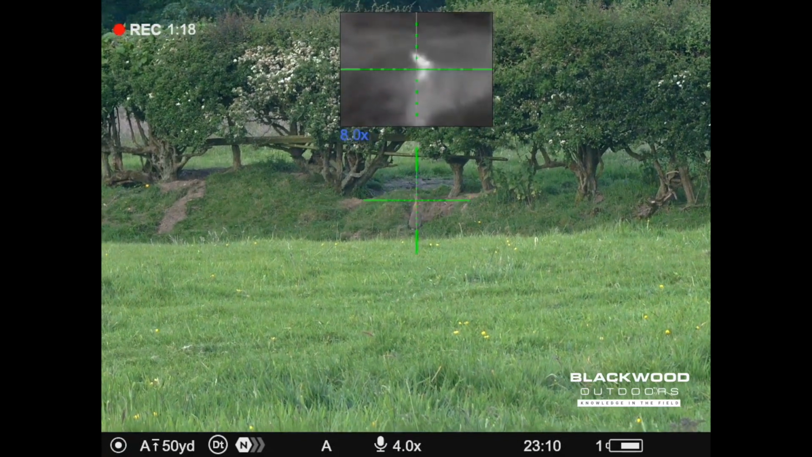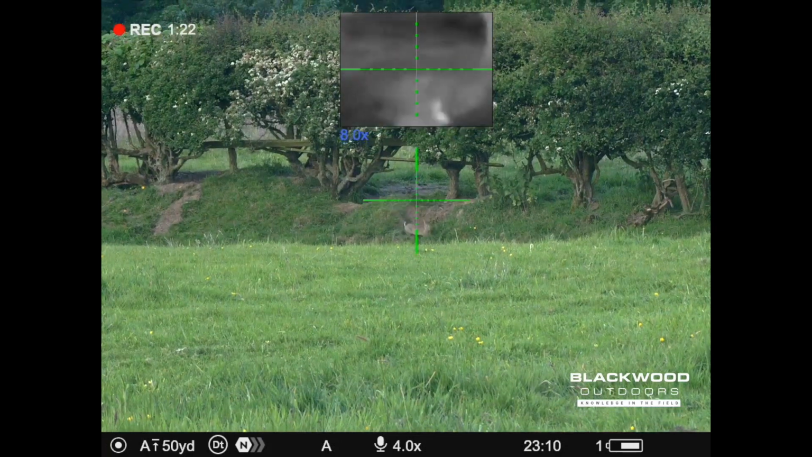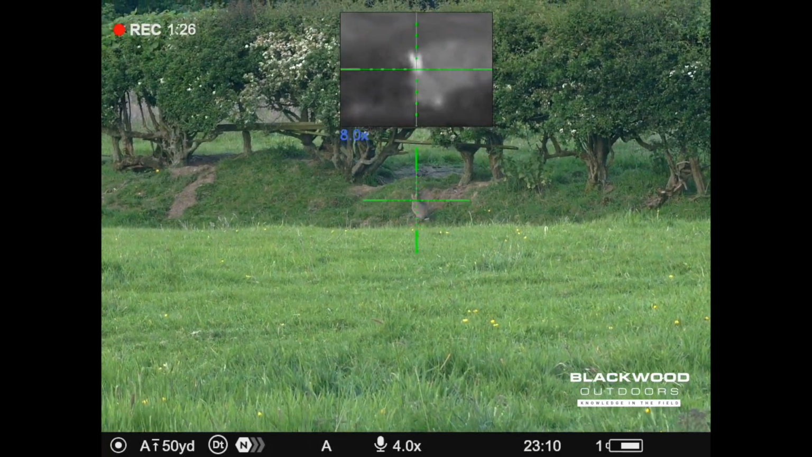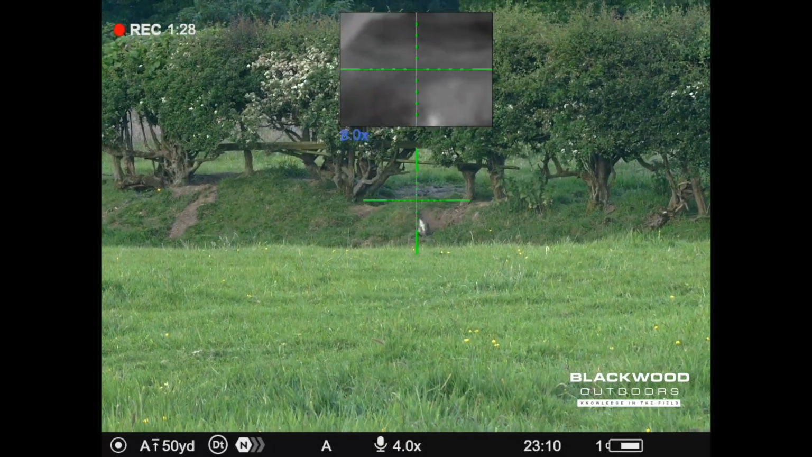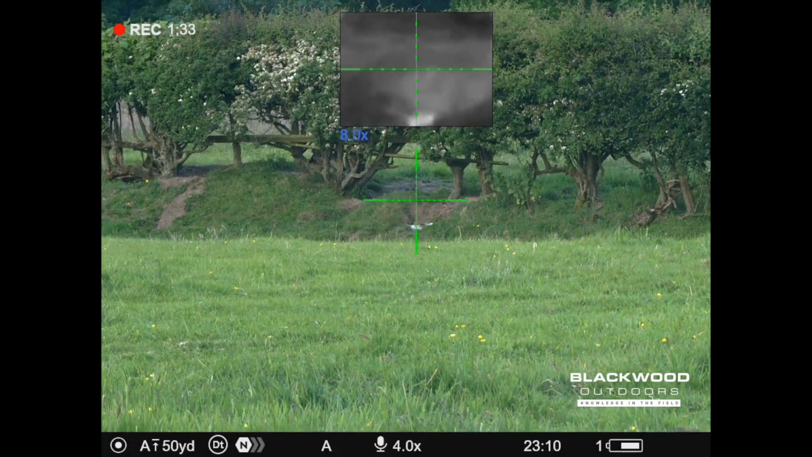You'll see, just as I take the shot, you just see it go to the right of the rabbit's head on the thermal channel. So now it can't allow for that, hit the rabbit. So allow me to correct myself there.